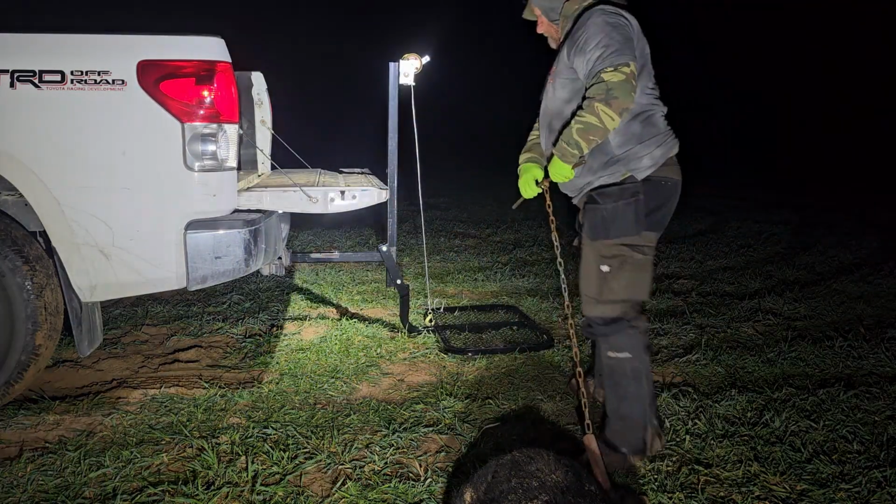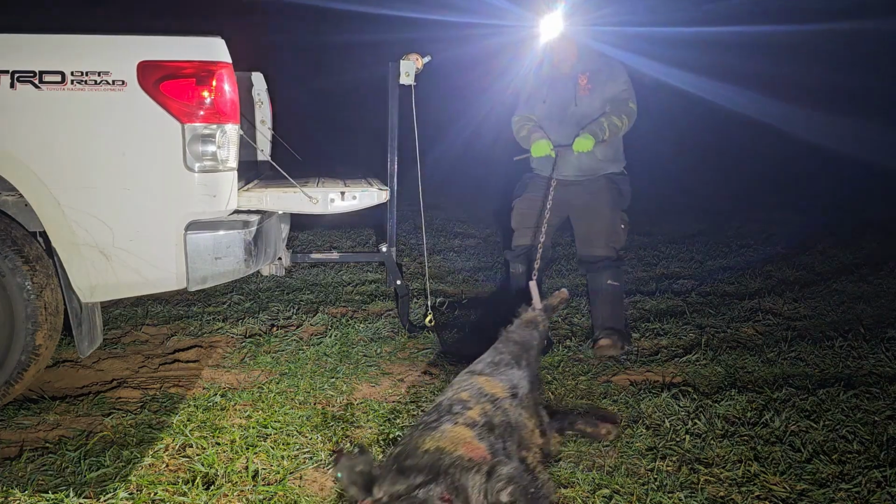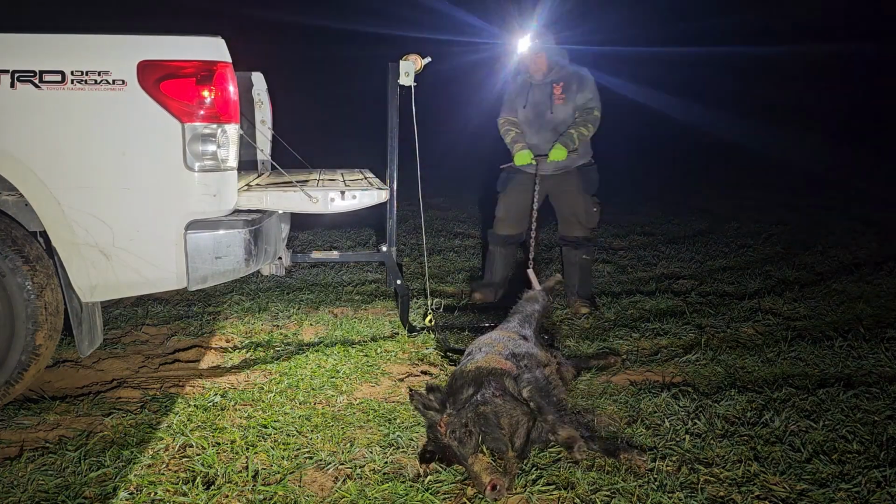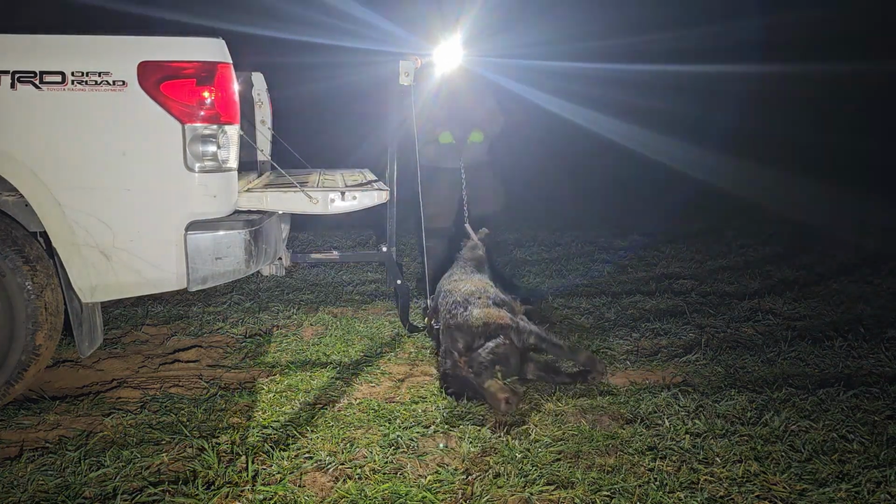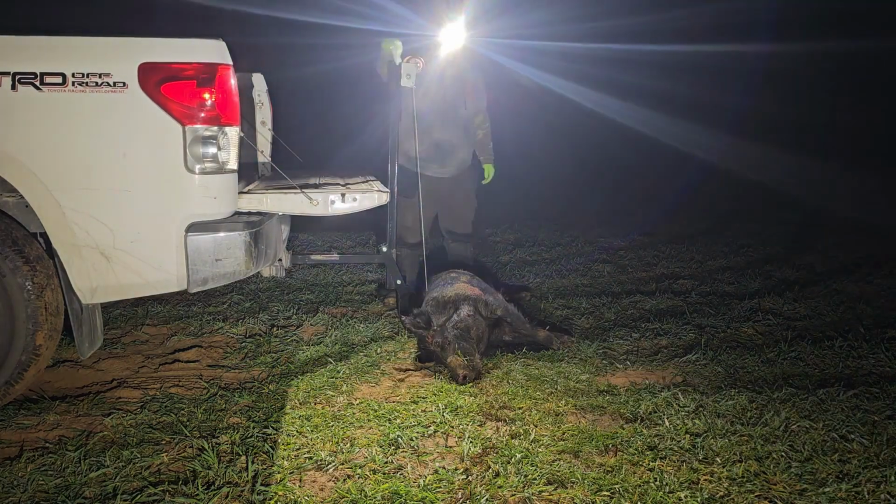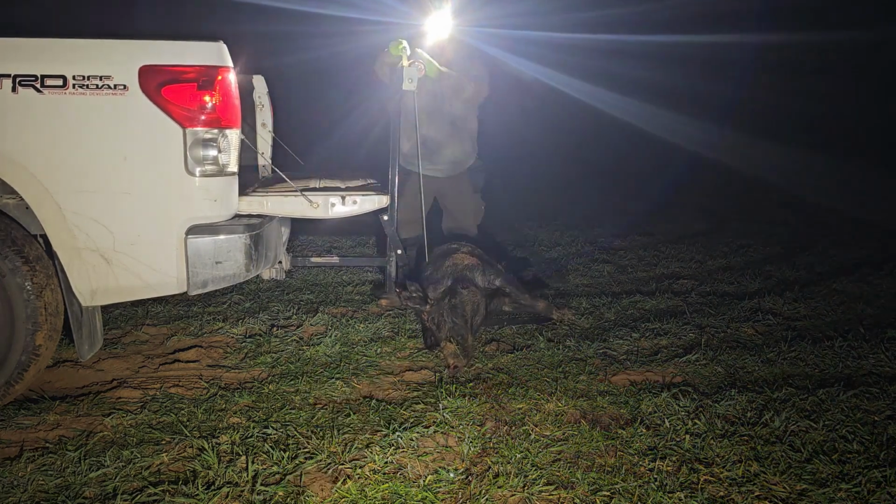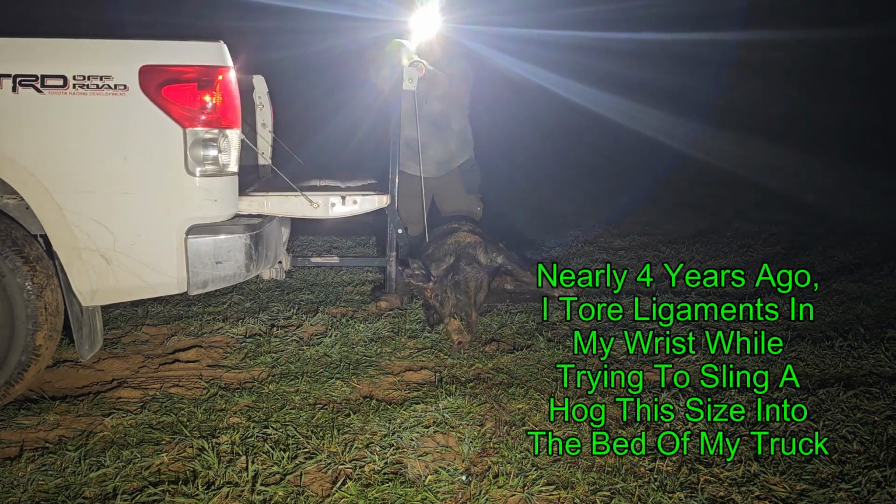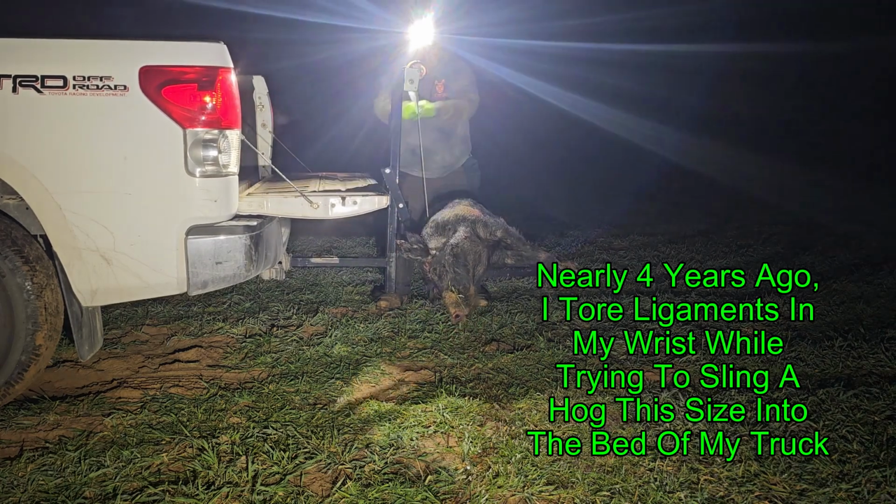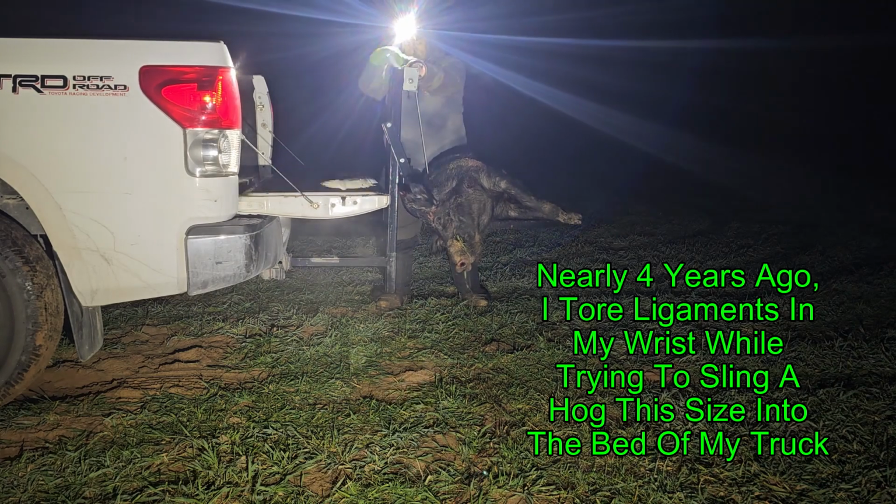Now the hardest part of the whole deal right here is just dragging this hog onto the lift plate. And everything else is easy. No straining of the back or anything. That's 190 pounds going up fairly easily.